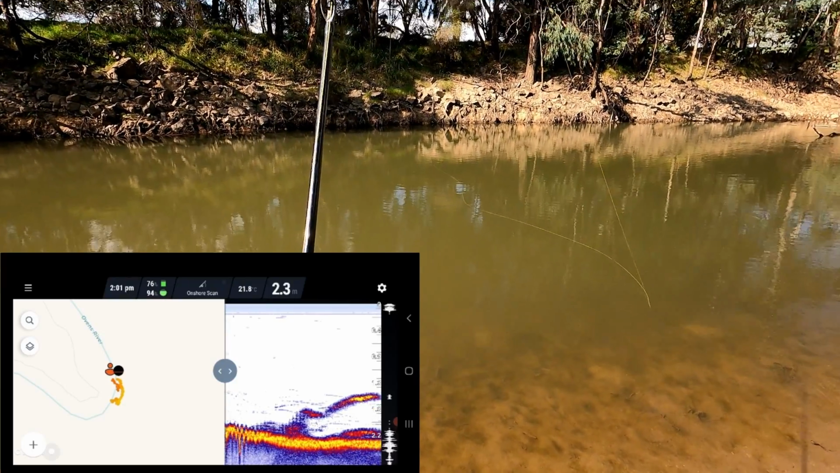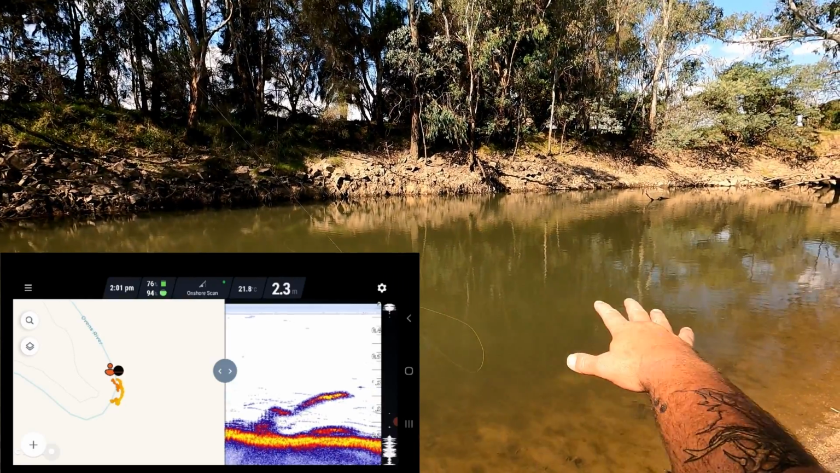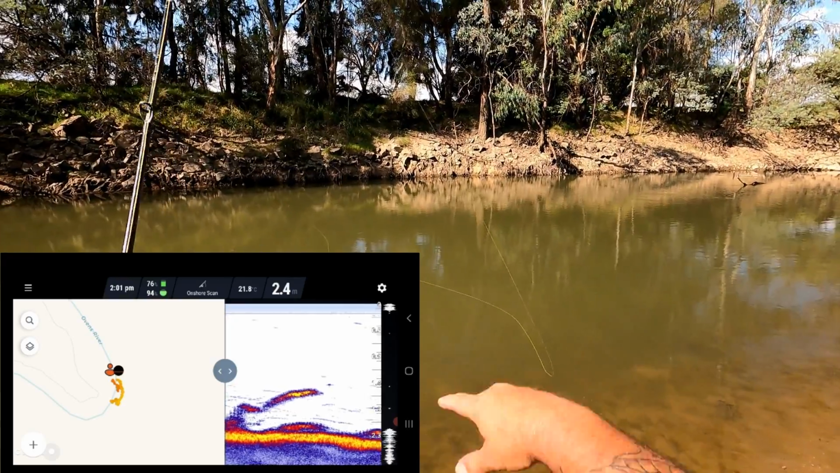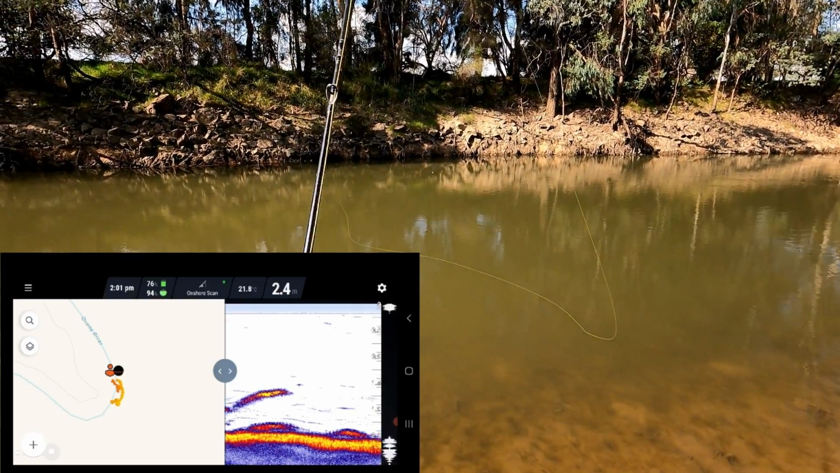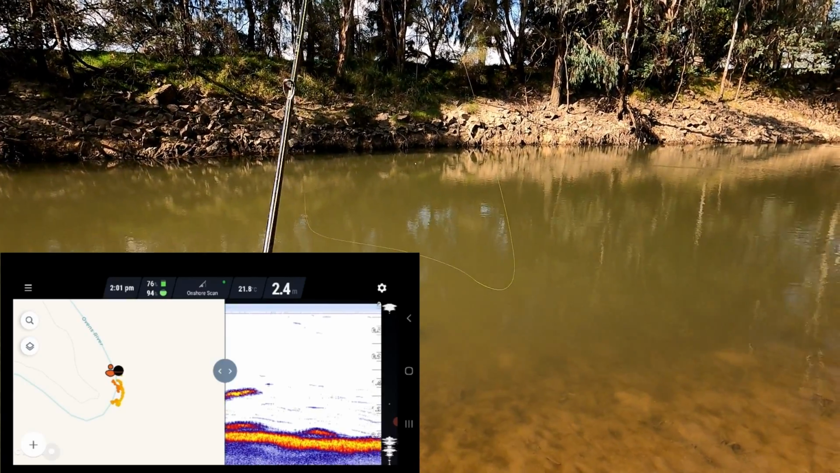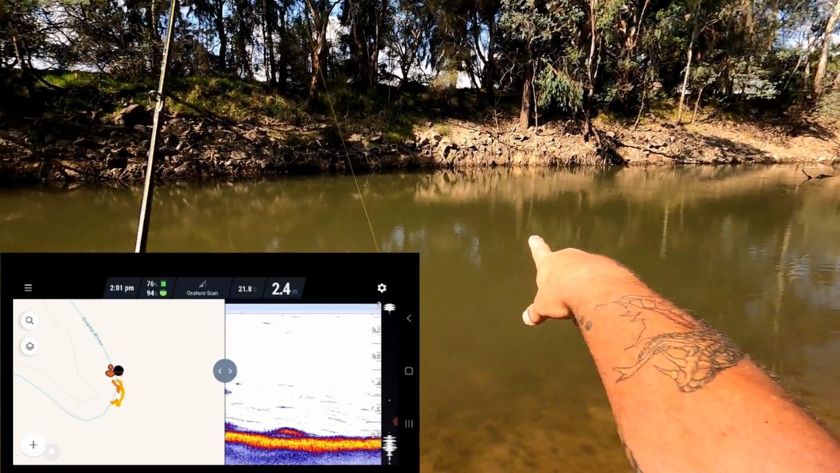Now look at the logs coming across the bottom there now. It doesn't look like much from the top. You can't see any logs going into the water. But when you look at the fish finder here, you can see there's a big log laying under the water down there. It's about 2/3 of the way down too. An ideal hiding spot for a Murray cod. 2.4 metres with a smooth bottom now. So the log is out there.